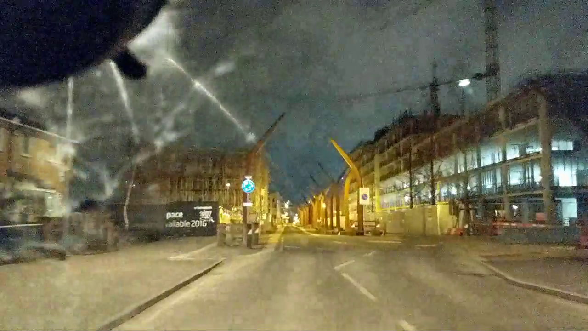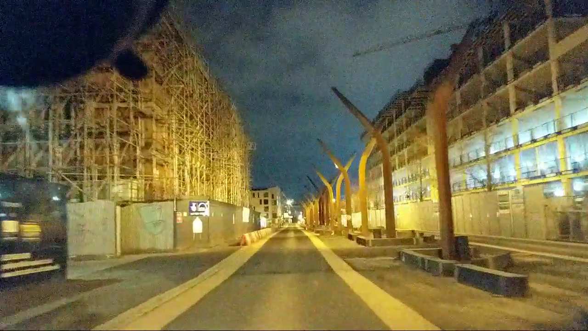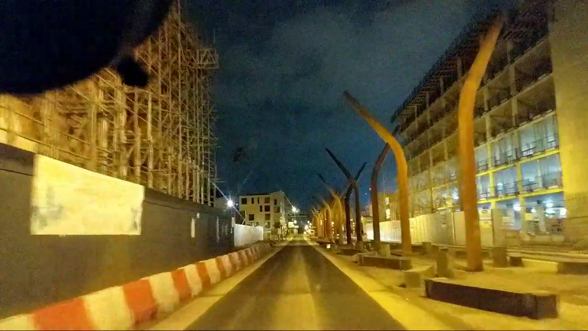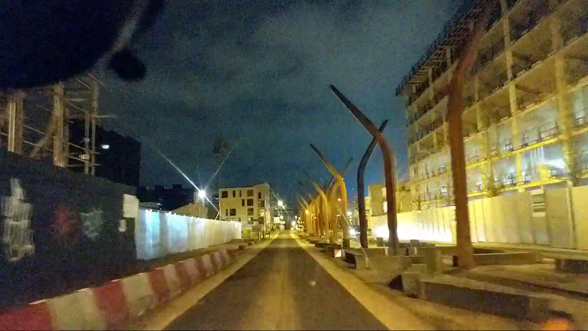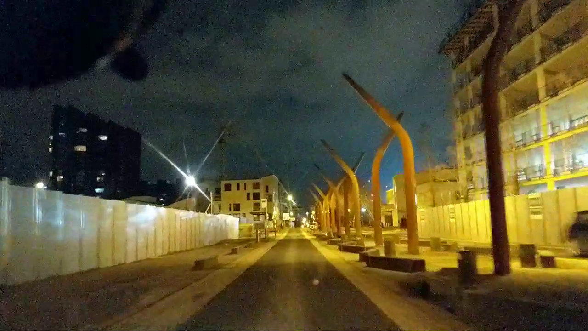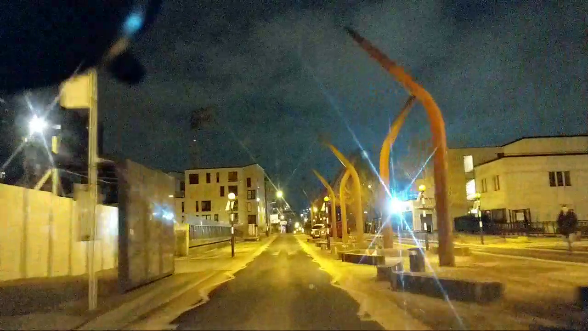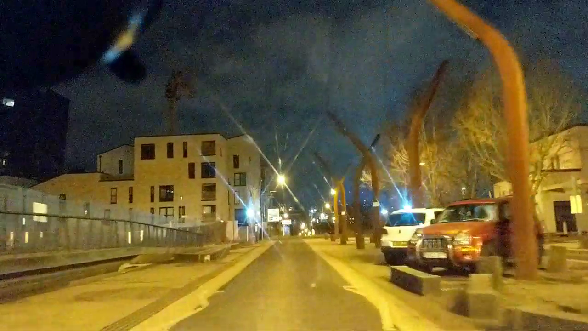Oh look, there's some kind of weird archway going on here. Mini roundabout. Yeah, so the buildings on the left used to be flour mills, and on the right, obviously that was an old flour mill, and it's been rebuilt as, I assume, apartments. So it's all gone very upmarket around this part of Manchester from when I was a kid. Look at that car's parked in the middle. That's weird. It's very, very weird.